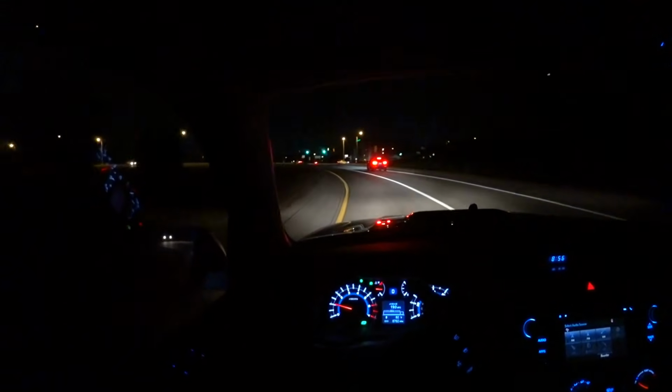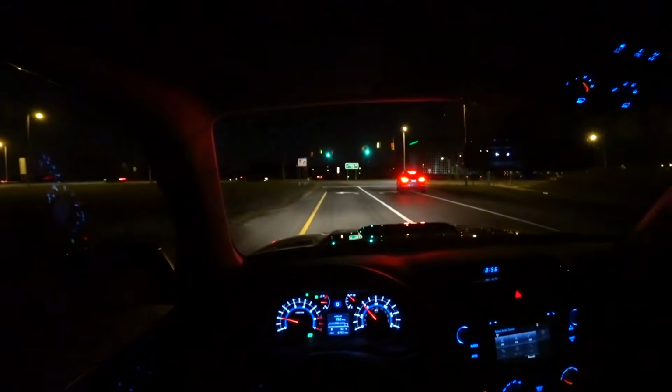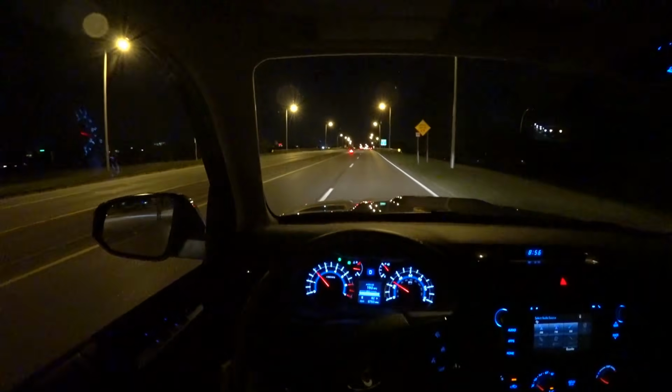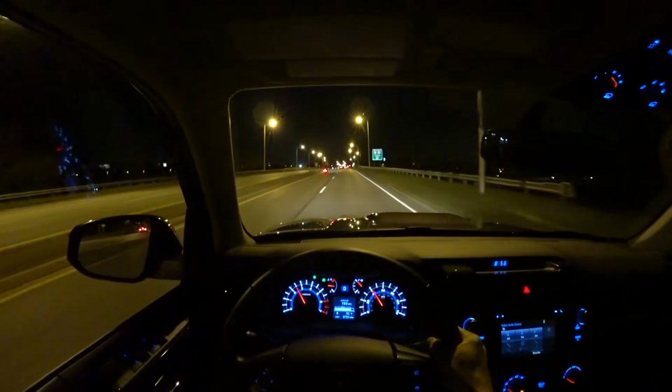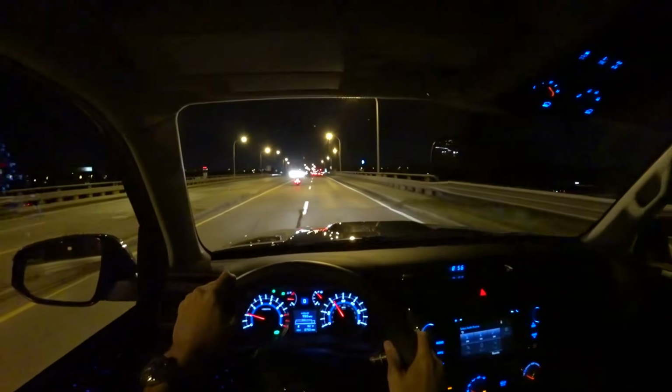But the steering's pretty nice. It's nice and light, decent feedback. I know what's going on with the front end, and this car rides really, really well. Over this bump, you barely feel it. It's amazing. The suspension is definitely tuned to comfort, and for something like this, I think that's very appropriate.